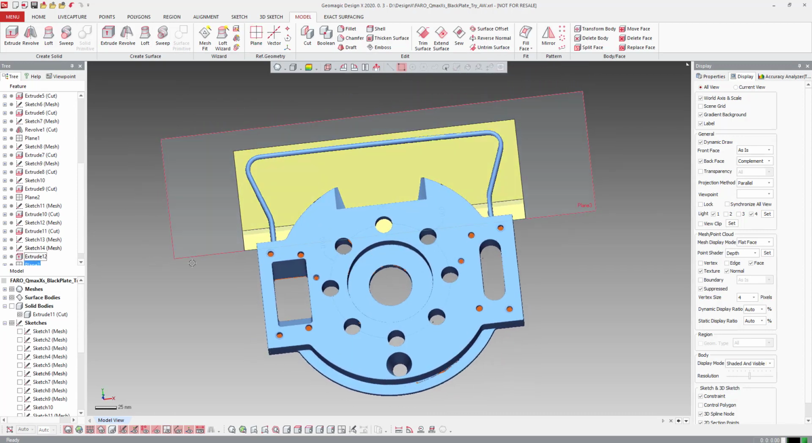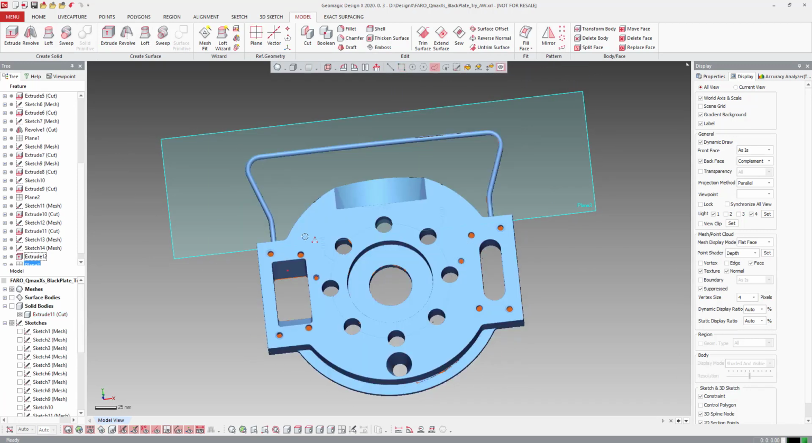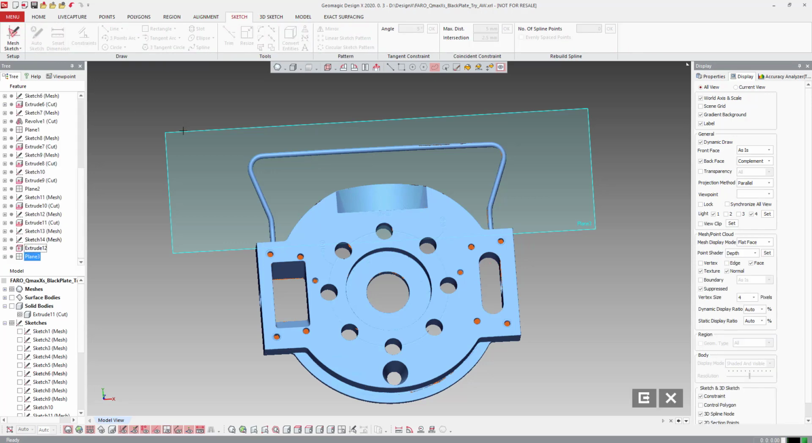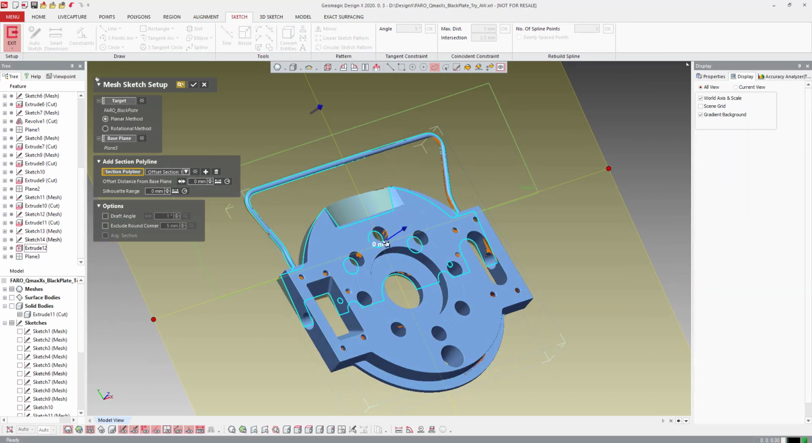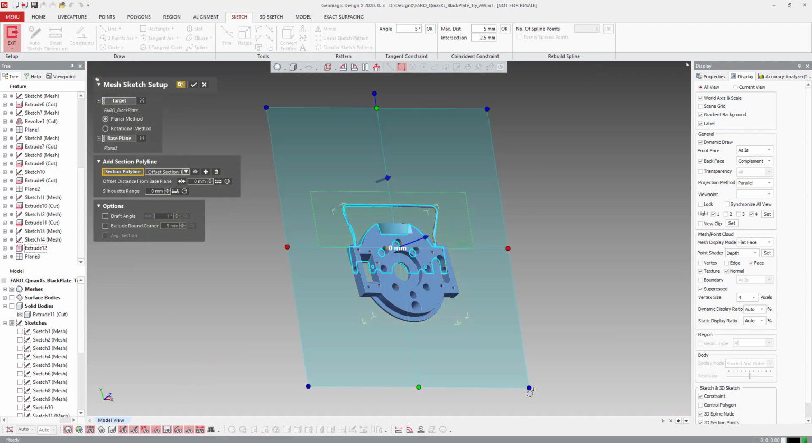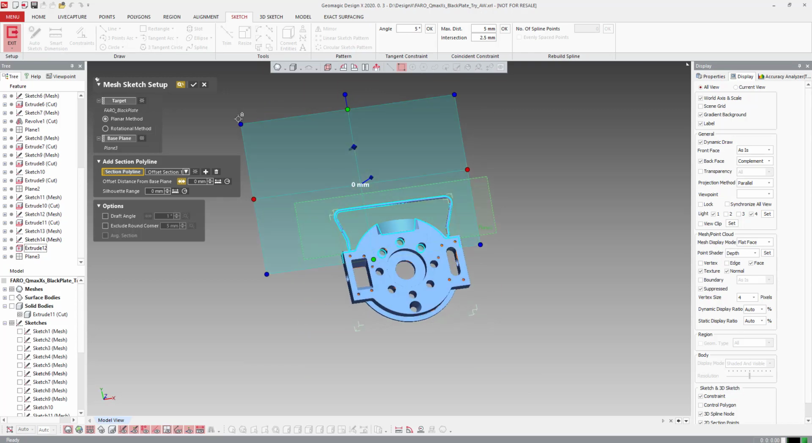And now I can come in and we'll hide this guy here and draw the rest of our surface. So come to this plane here. We're going to come in again to sketch, and we're going to mesh sketch on that guy. And I'm going to window this down just to the area we're interested in here.